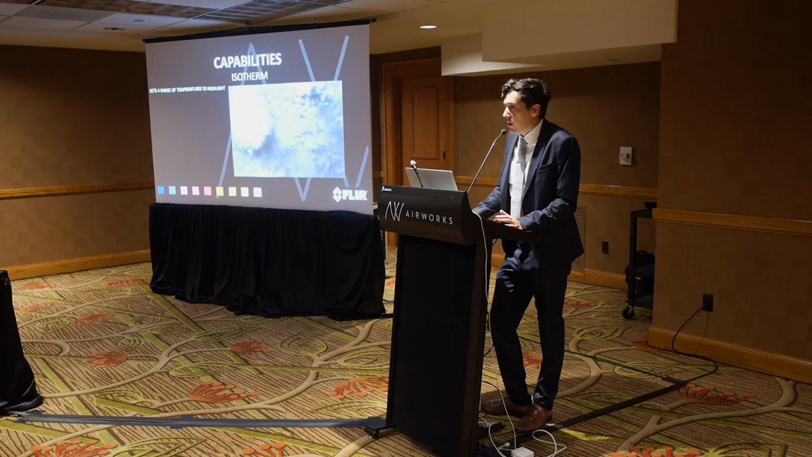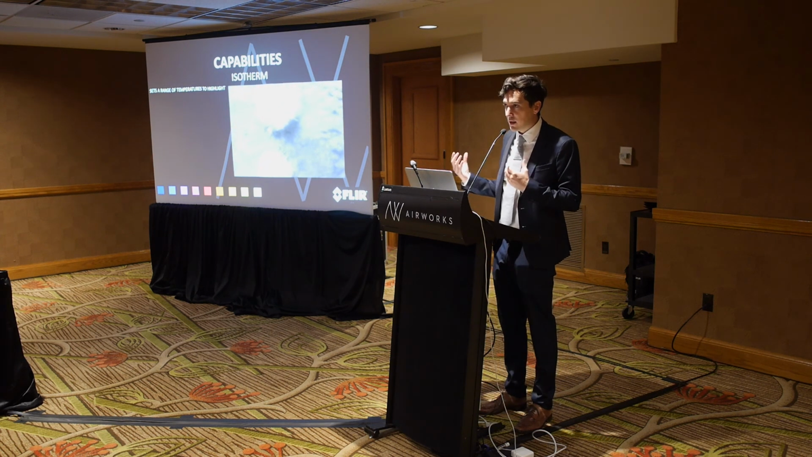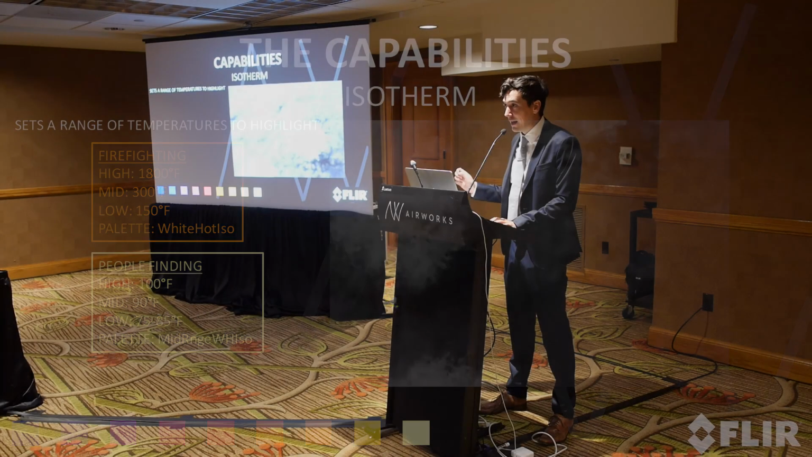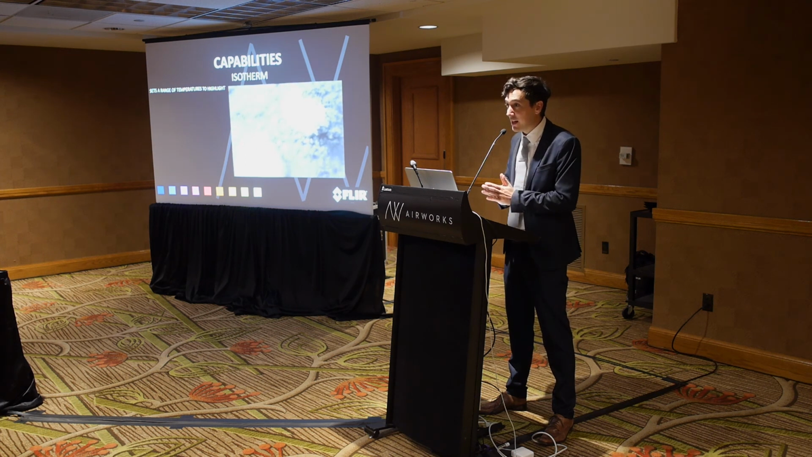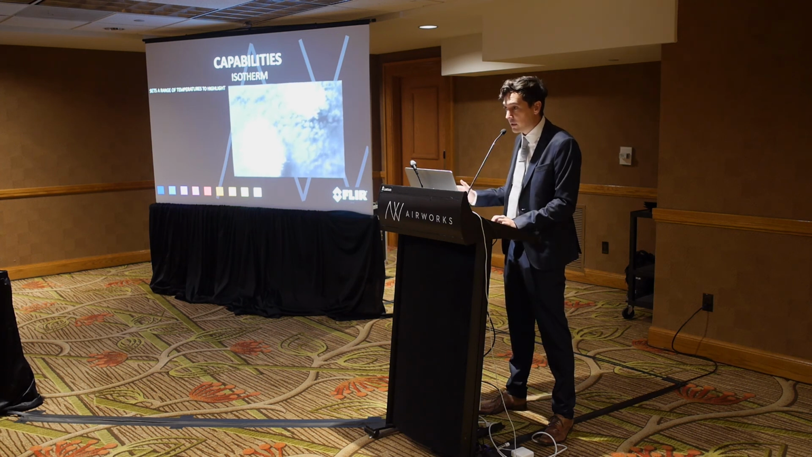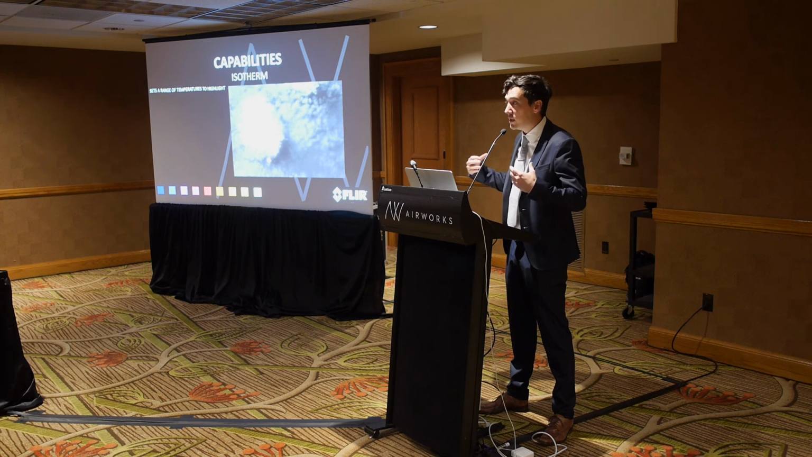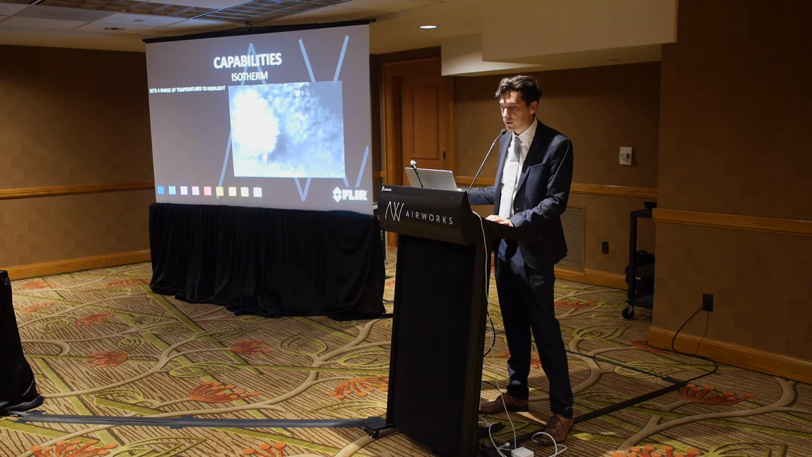So isotherms are a way that you can set a parameter of temperatures that you want to see highlighted within the image. And to some, like Garrett Brill, who I would think a large number of you know, this is a game changer within public safety. However, some of my FLIR colleagues and people that have been working with thermal imaging for a long time say, yes, it's amazing, but be cautious not to rely on this solely, because there's a lot of inputs that come into getting this type of imagery that you need to understand to get something quality and to be confident in what your results are.